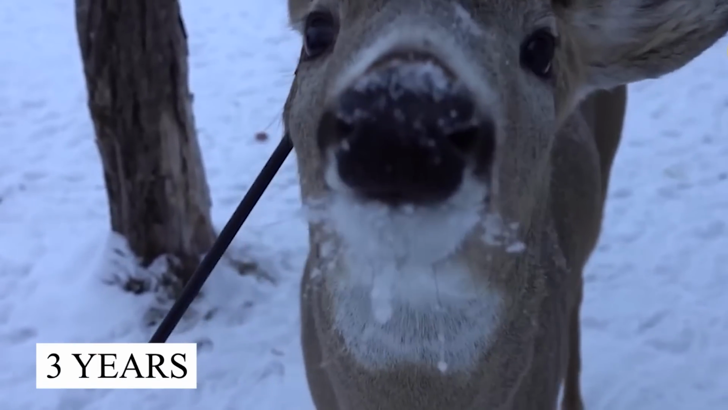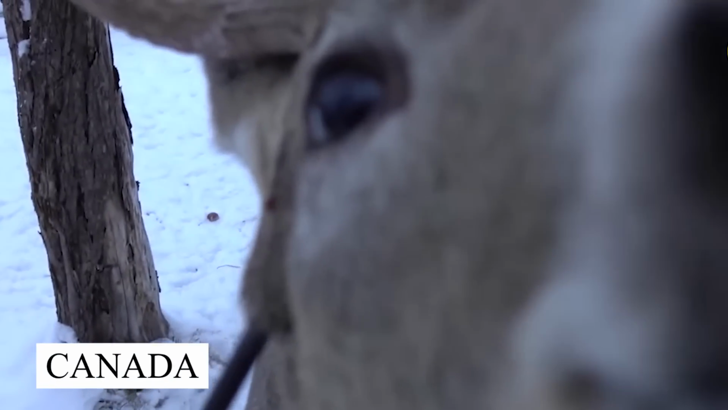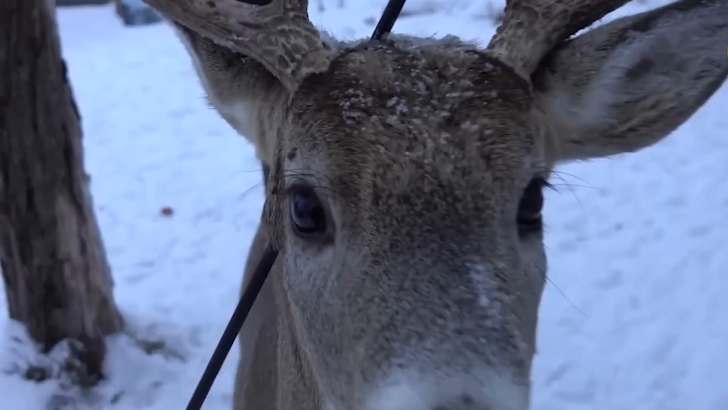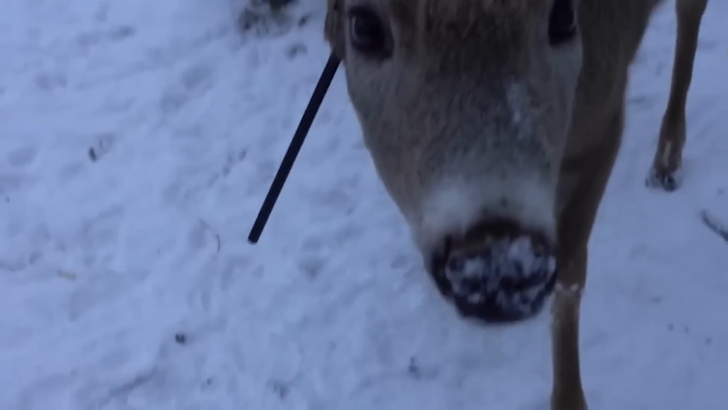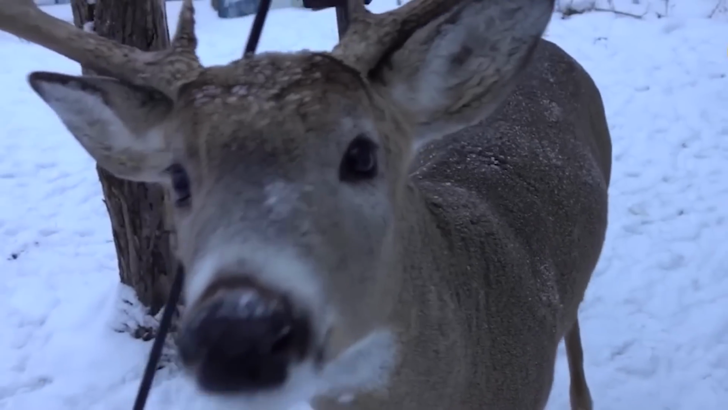The deer was named Carrot after it was spotted lurking in the backyard of a house in Canada and was believed to be a miraculous survivor. Fortunately, the distressing clips of the poor animal hit the internet, and it was soon rescued by wildlife authorities.